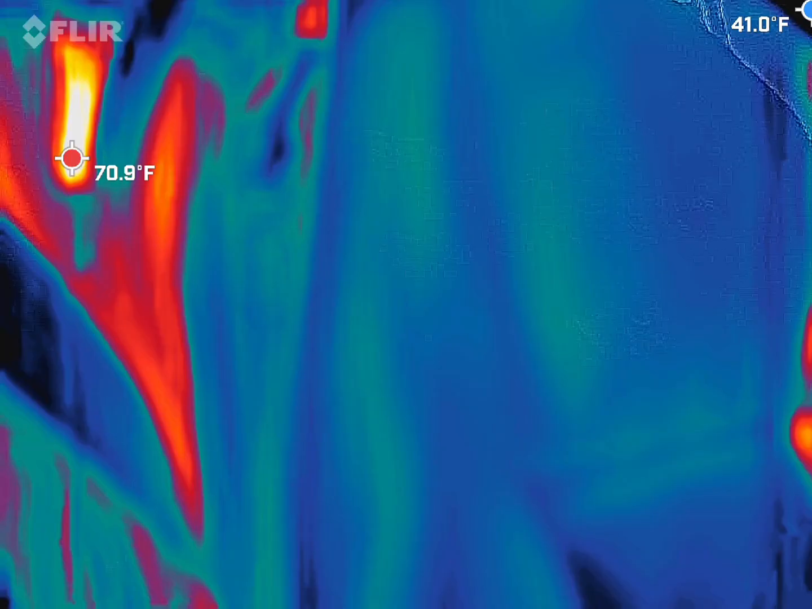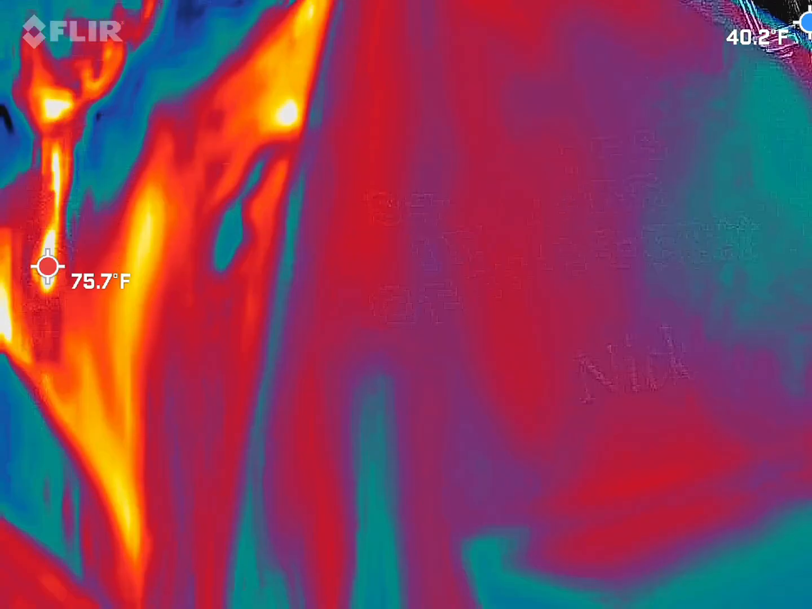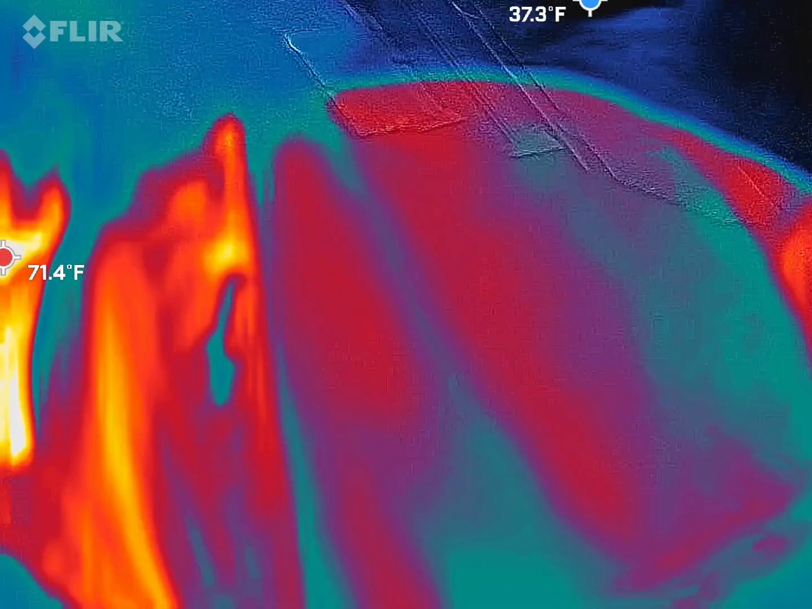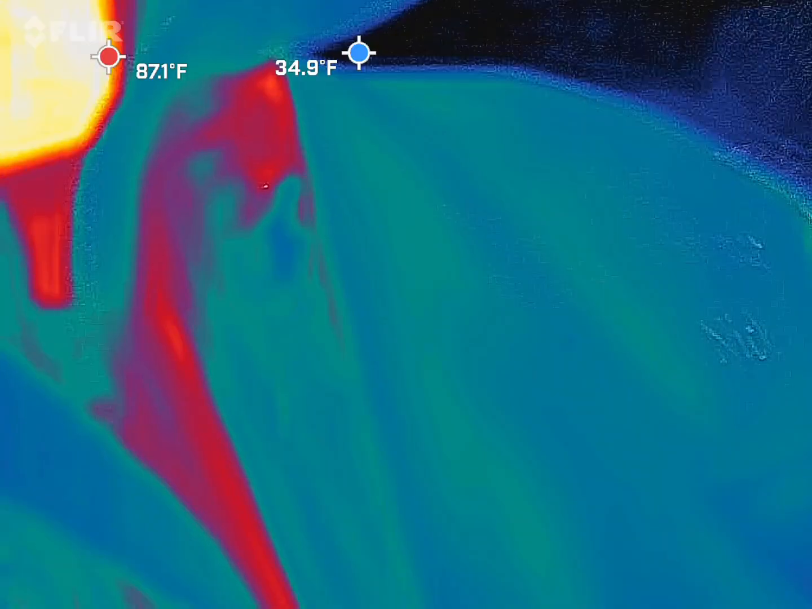Somebody's on the ground. We're looking for cold spots. Those are going to be blue and black. We're always going to have blue and black in here. Reason why, it's a little chilly out here. Glass is going to hang on to the cold. An aluminum can on the ground, a sign that caught some wind. You guys are seeing the point.